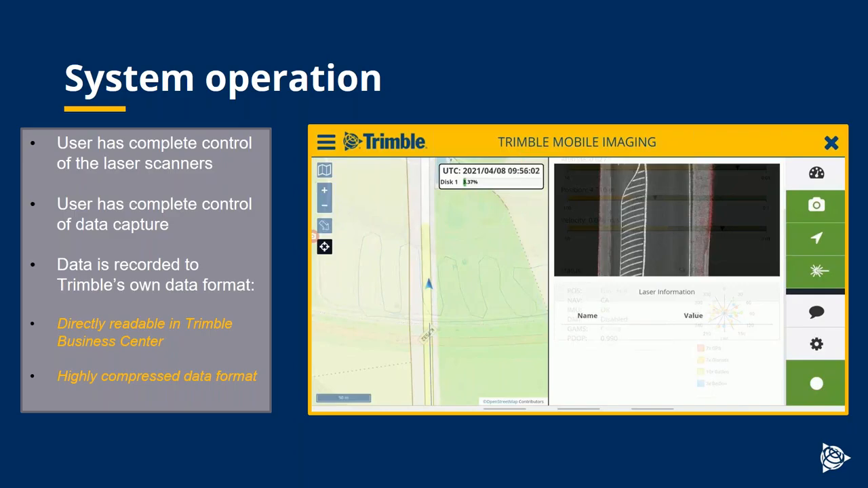The system is operated using our TMI software. This is common with the MX7 and the MX9. This allows the user to operate the system. It's a very simple interface. The data recorded using our system is directly readable in Trimble Business Center once the data is recorded, and the data is, of course, recorded in a compressed format.